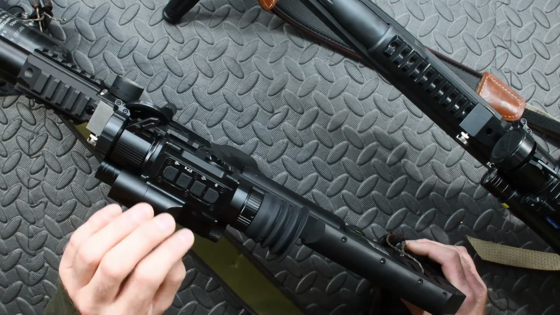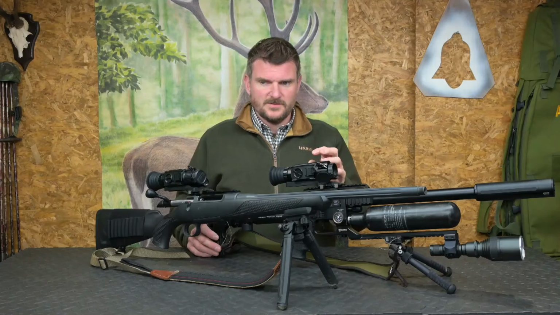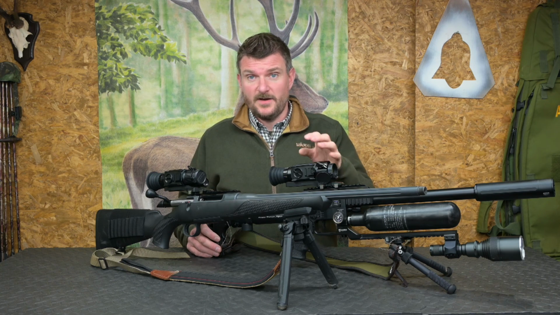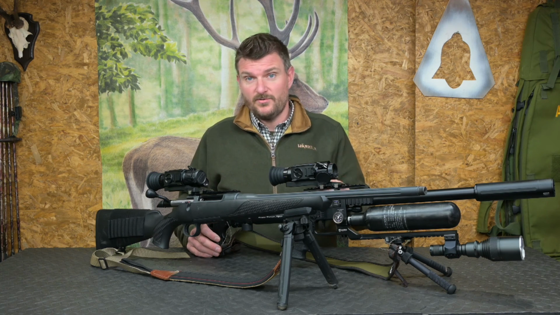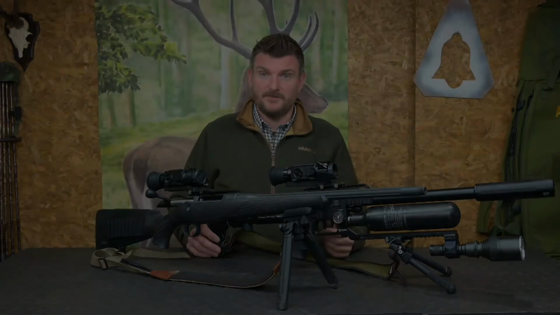The button controls are tactile, but you can set them up to beep if you want to. I personally don't want anything to beep and make noise when I'm out shooting in the dark. And one of the last things you might set up is the automatic exposure level of the sensor within to give you the brightness you need on screen, because the screen brightness does have multiple setup modes.